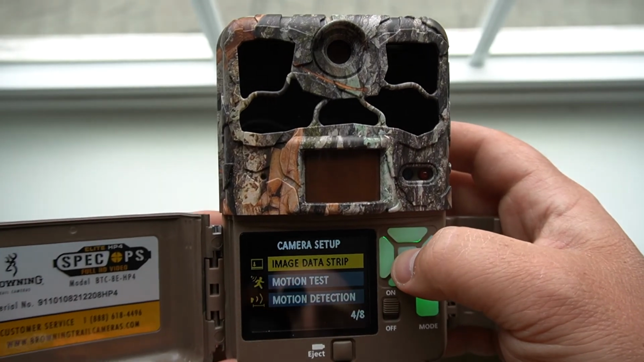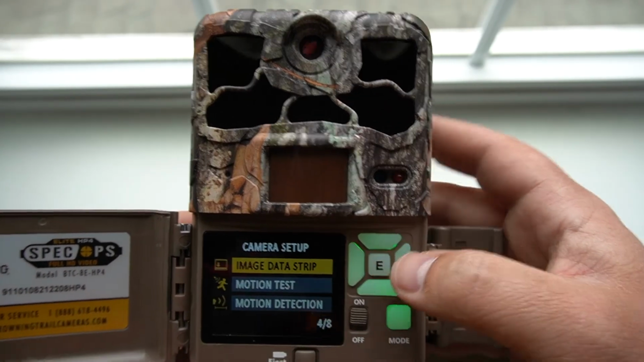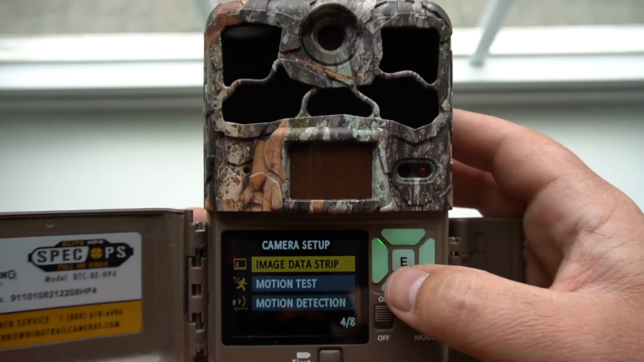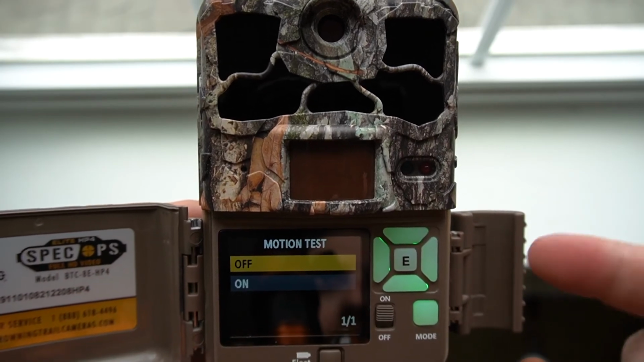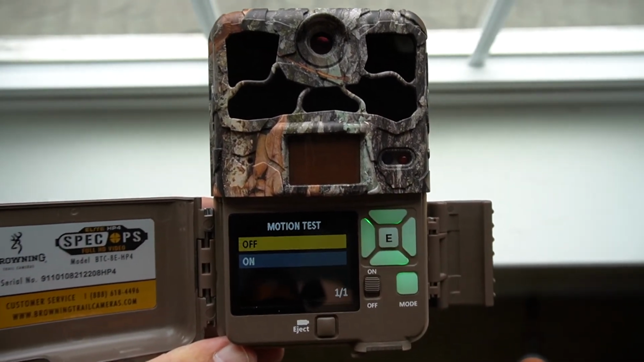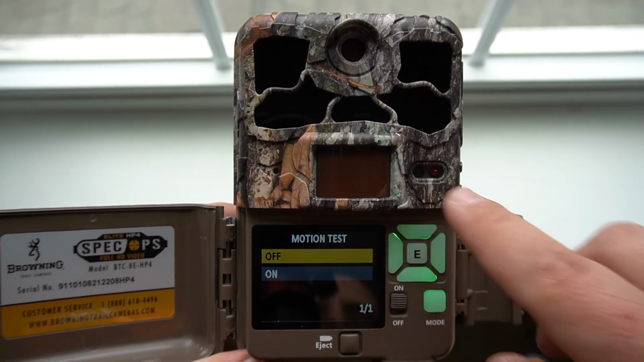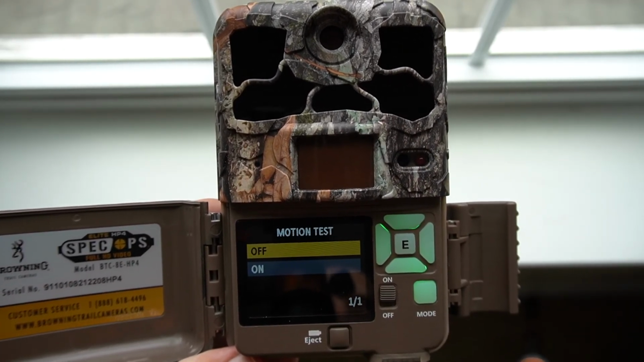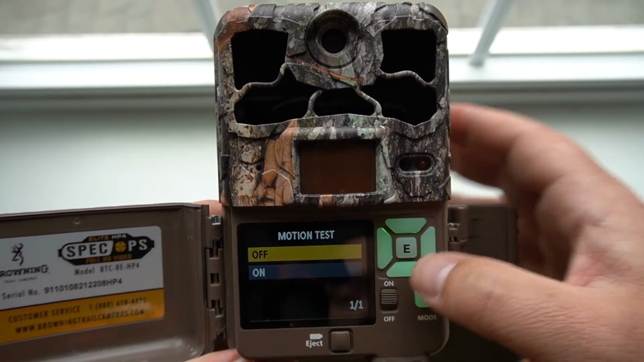Okay. Image data strip. Okay, it's already on. That's where it's got the temperature, the time, the date, the barometric pressure, the moon phase, all that stuff. Motion test. I'll show you guys this when we go out into the field. This is also another awesome feature that Browning offers. This little light will light up that lets you know what's in frame and what the camera is going to catch depending on what angle or tree you have the camera set on.